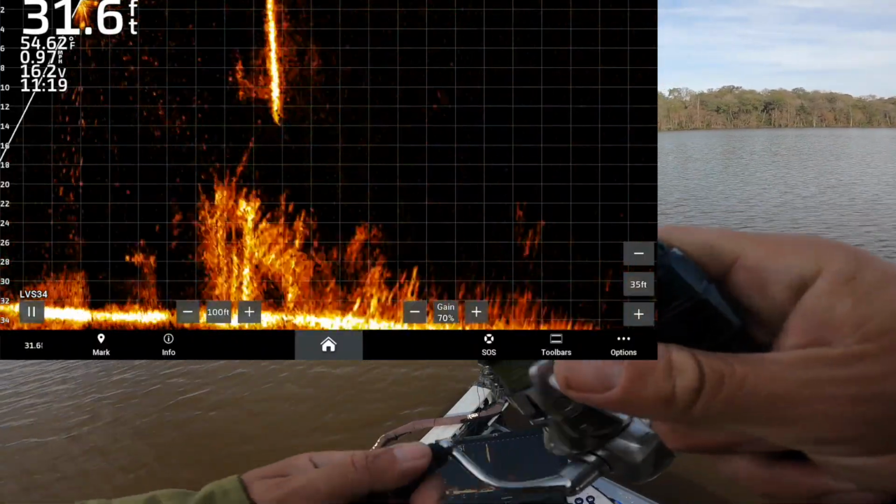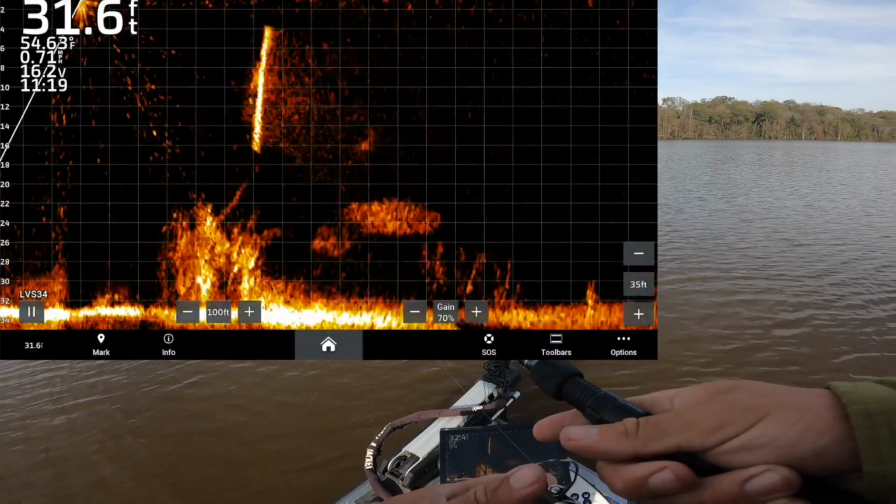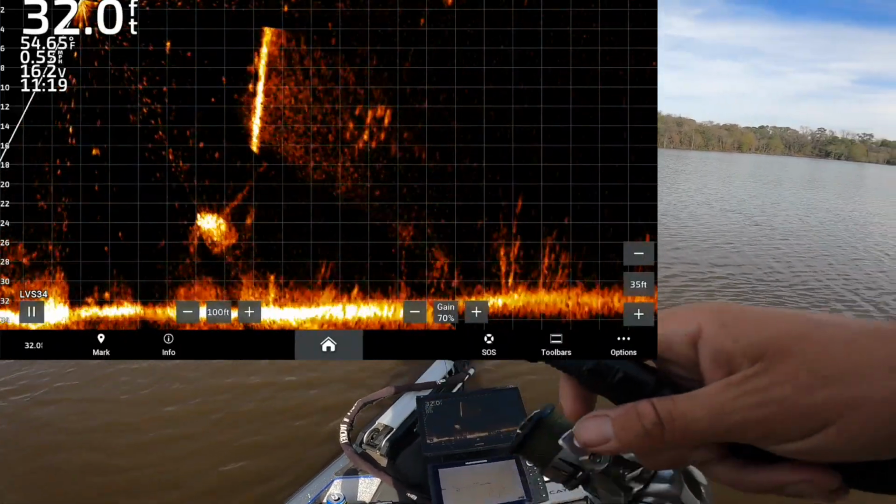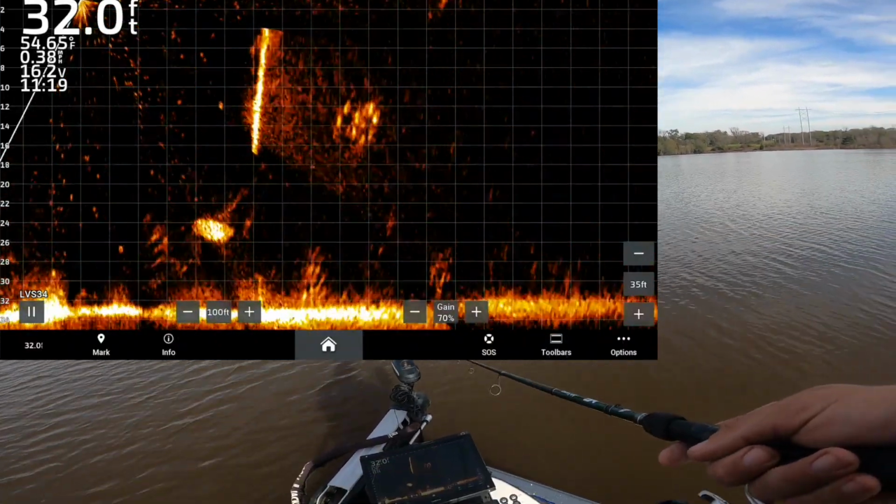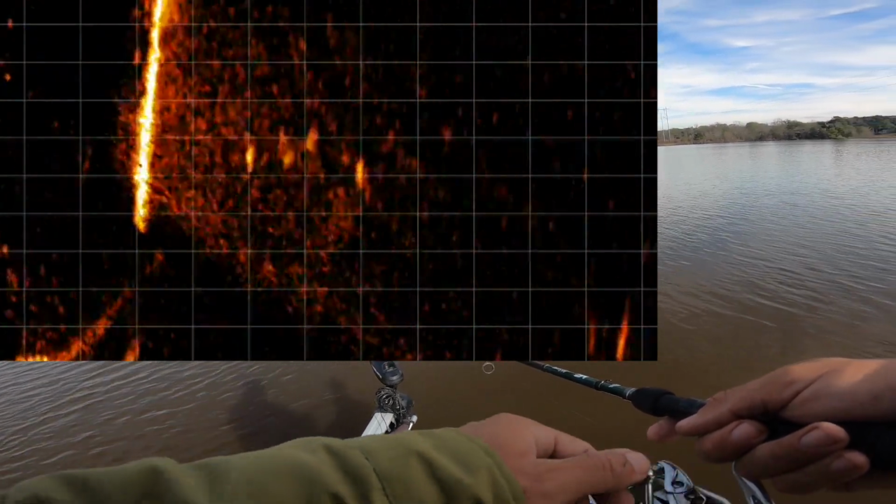Look at that school of giants right there. Emmy, you ready? You ready to see one, hopefully? Quieter entry. Kind of pendulum it down to him. There's my bait down to him. He saw it.